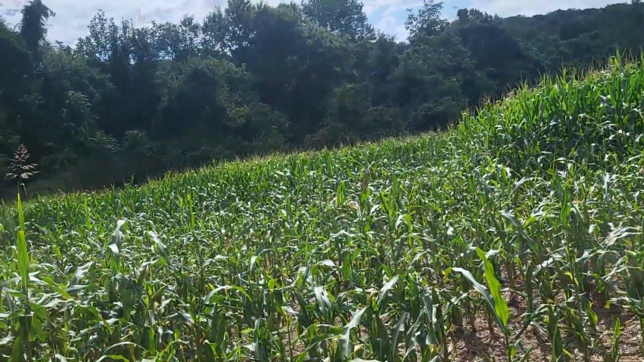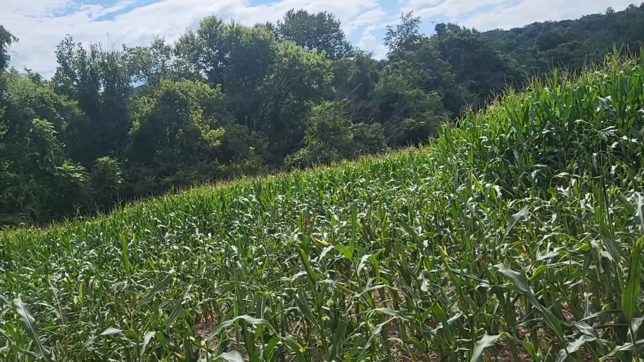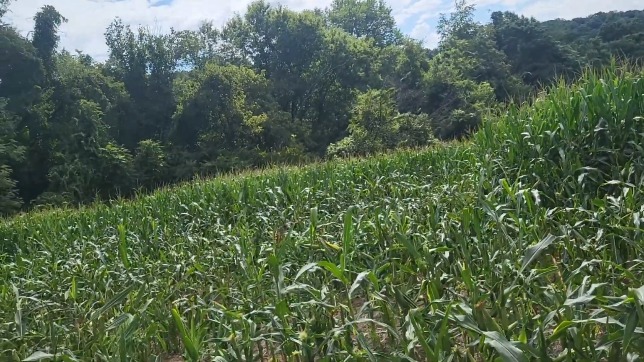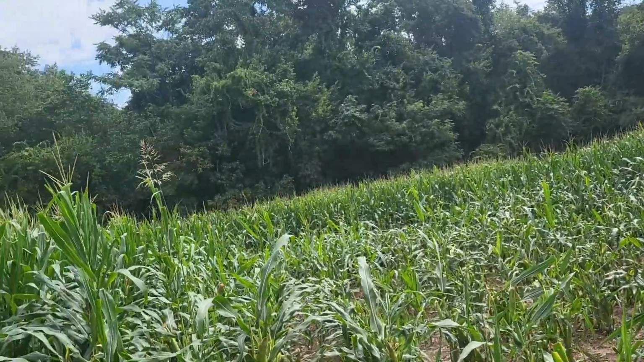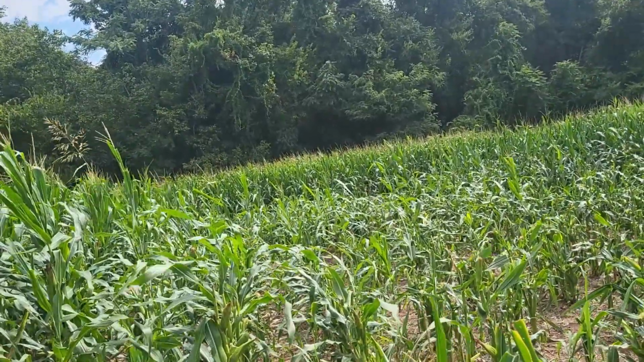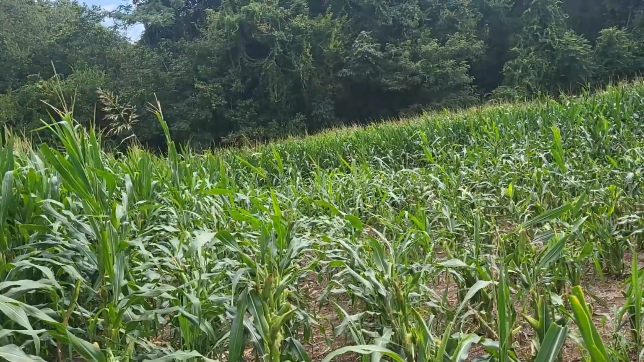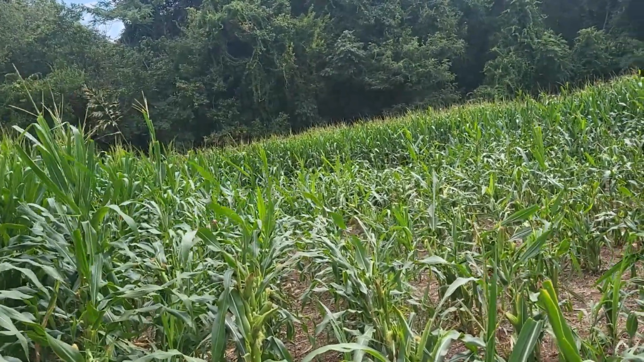And this thing goes down a good ways. It goes down and then it turns and goes towards the river bottom. And what it is, behind me is a bedding area.